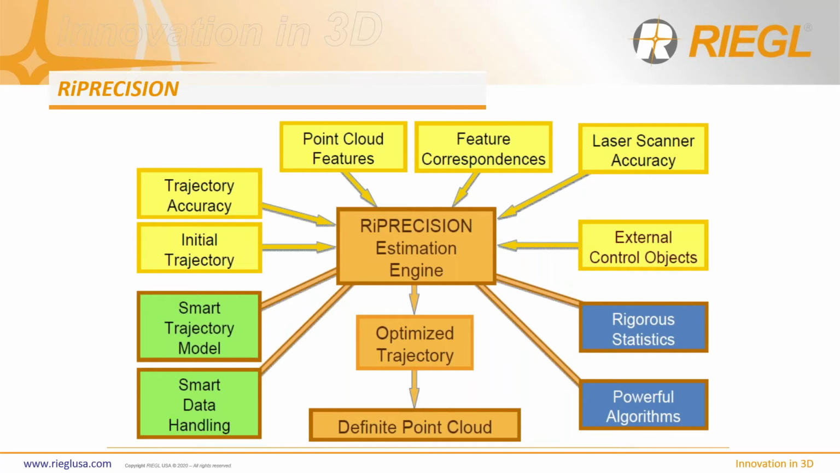Basically what it's doing is it's taking input from everything that we can assign a value to. So we can assign a value to the accuracy of the laser scan, the trajectory, control objects, and then we can generate further correspondences in overlapping features, right? So buildings that you pass, the Jersey wall barrier that you pass, the stop signs, the overhead signs, even the power lines can become objects and correspondences that the system can look for and inspect to see where the variations are.